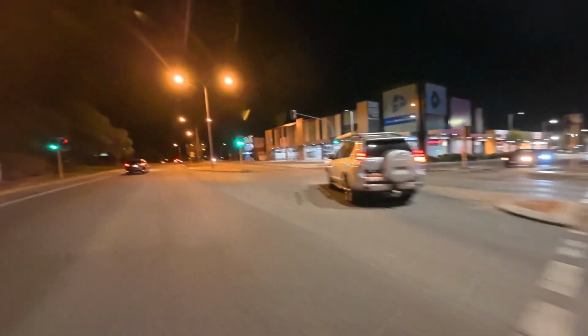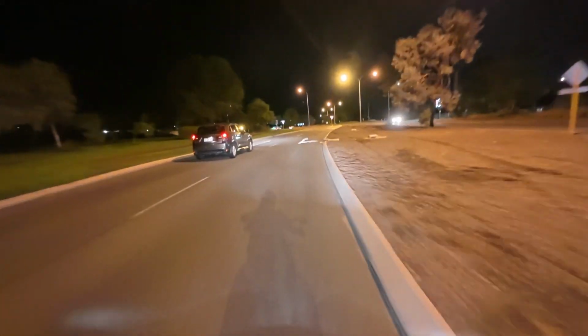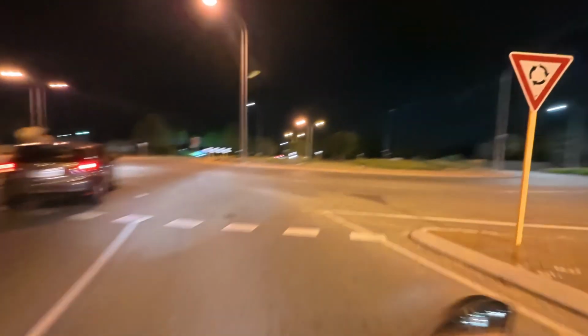So here's the suburbs at night time. And here are those roundabouts. That everyone knows exactly how to use.